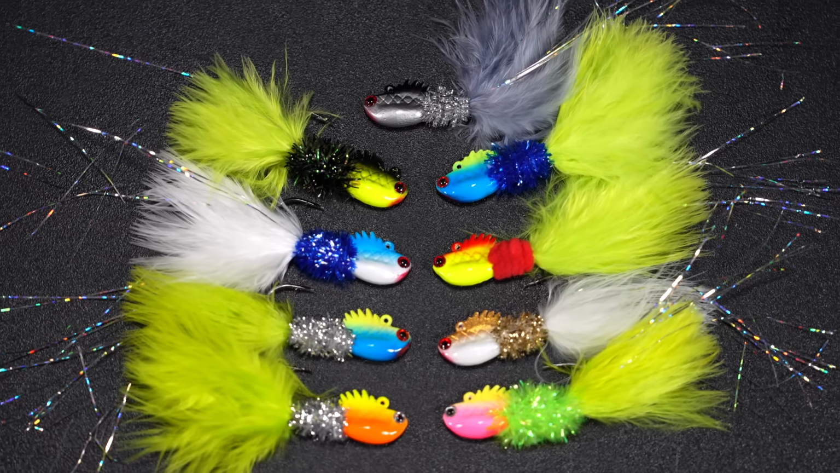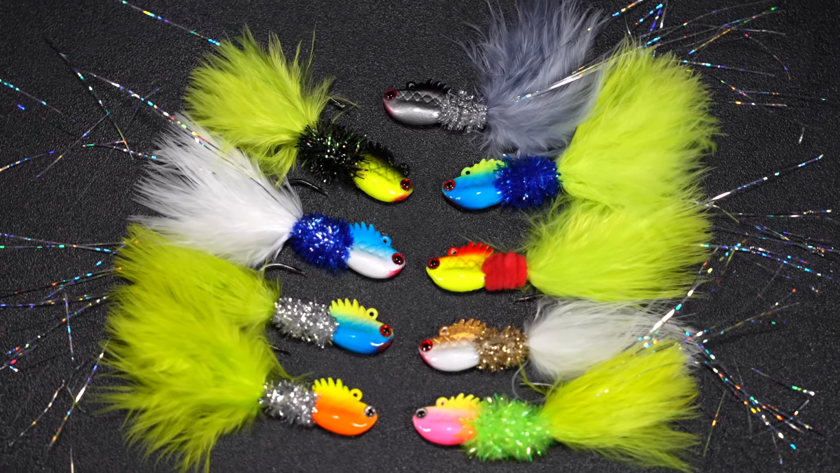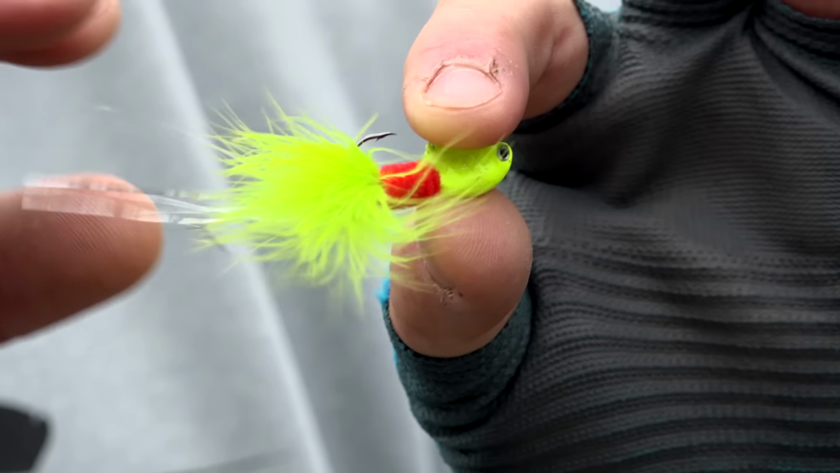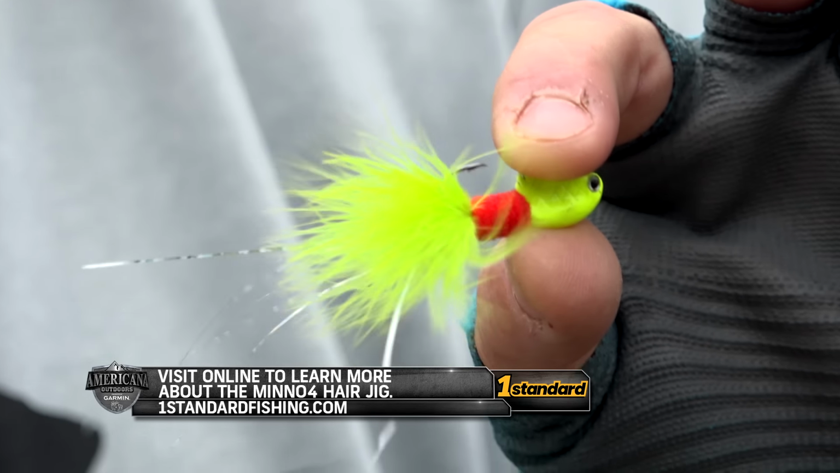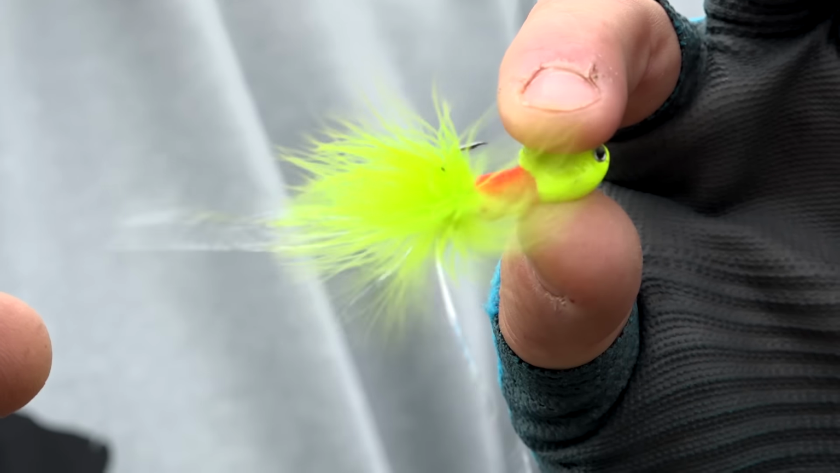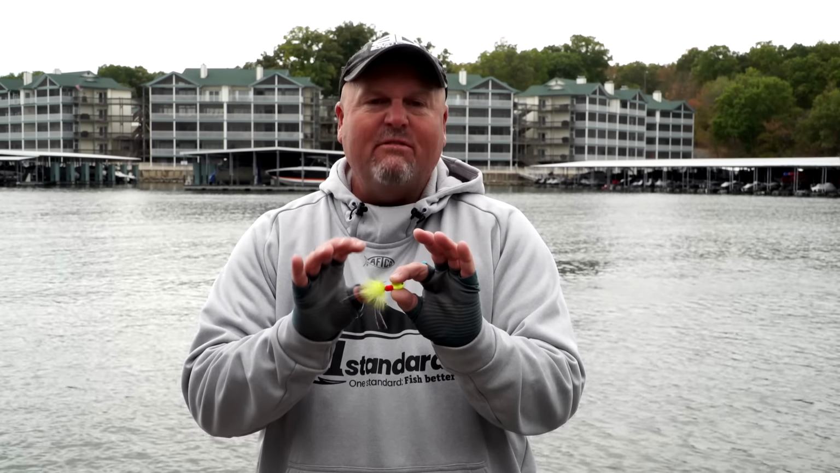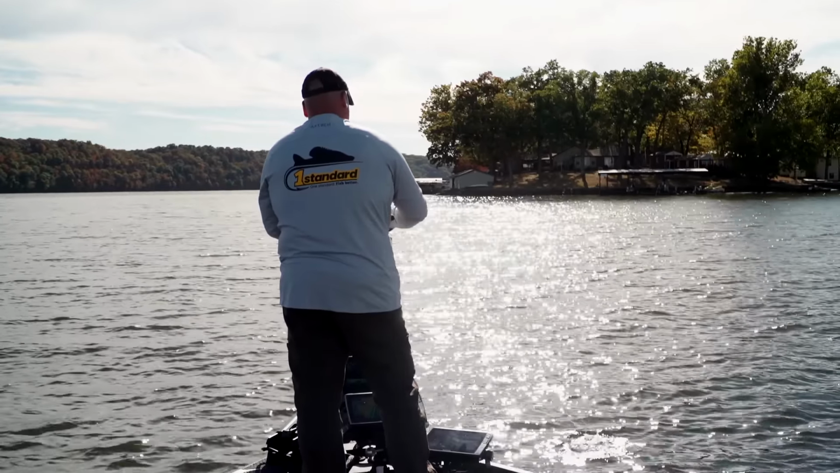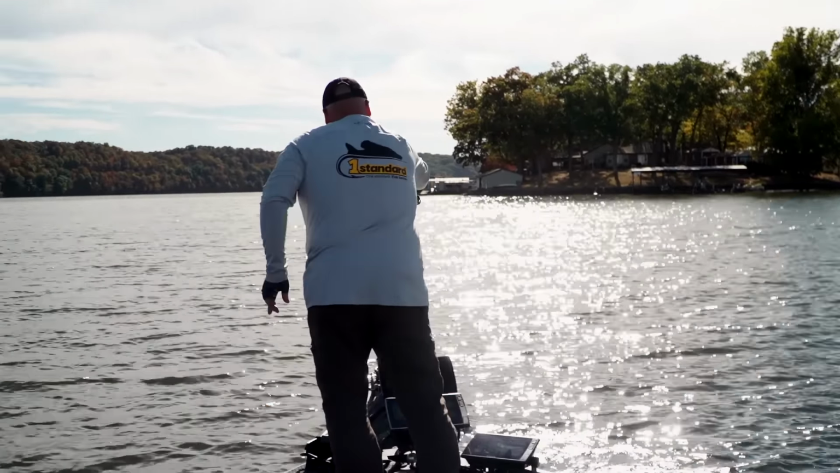It's gonna be a great addition, a way to take a standard ball head jig that we all are so comfortable with over the years and make it a lot more high speed, a lot more efficient, with a better hookup ratio. We've dressed it up with a black nickel sickle style hook. It's just a revamped way of the traditional marabou hair jig. Now that we've met the Minnow 4 hair jig, let's see it in action.